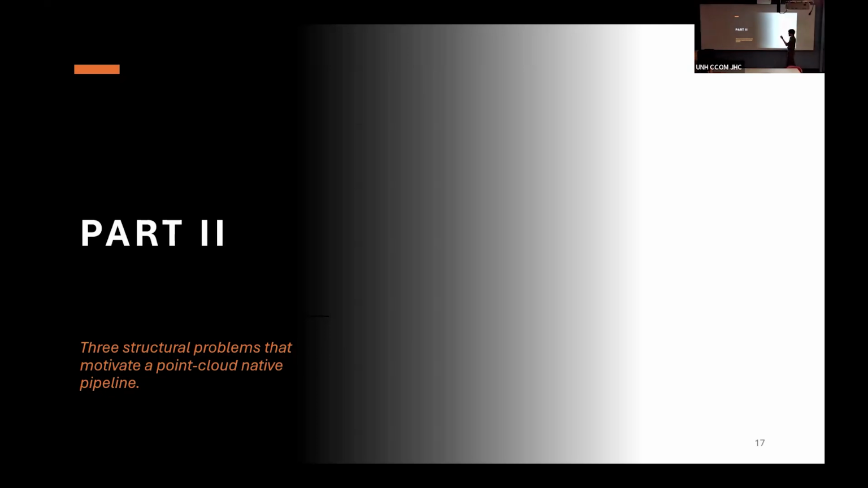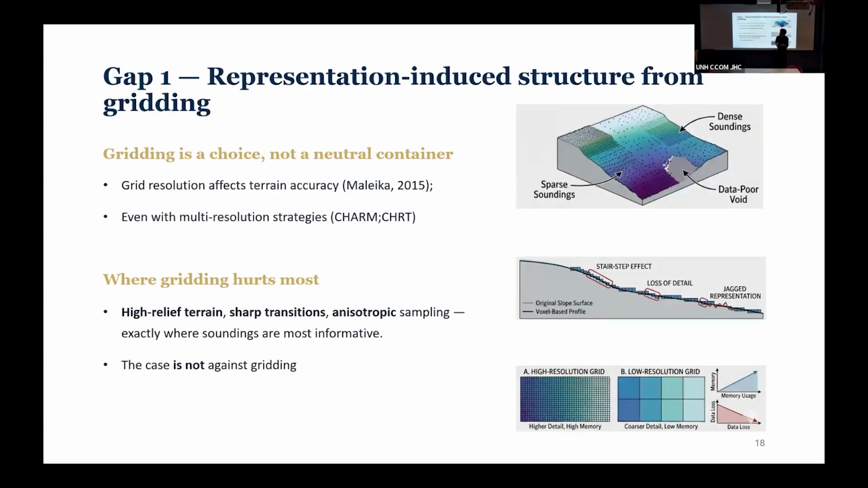So now I want to talk about the structural problems that motivated the point cloud native pipeline. This is the first gap in this work, which is the representation-induced structure. I talked about how gridding produces artifacts. For example, in slopes, which is the biggest problem with gridding, we're never able to correctly represent the staircases of the slope.